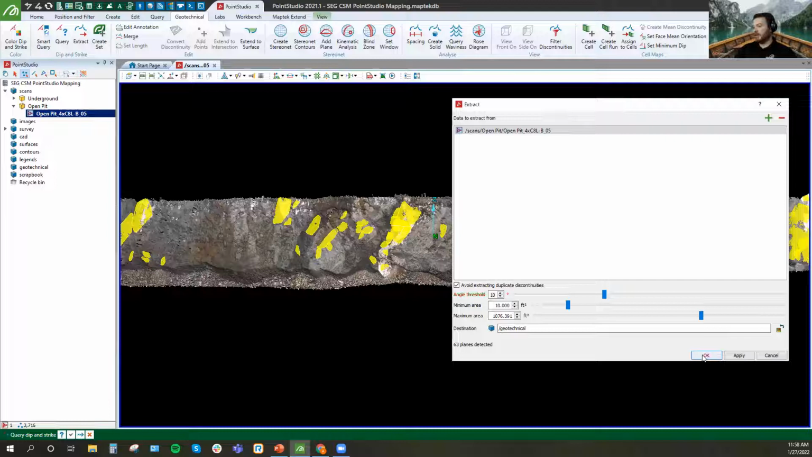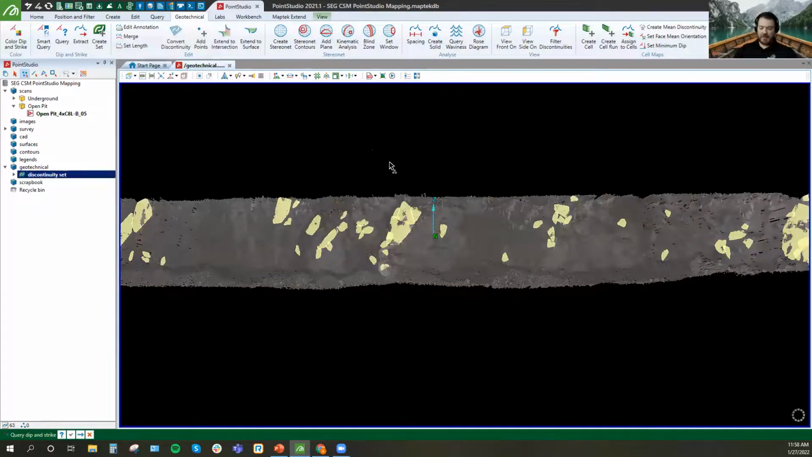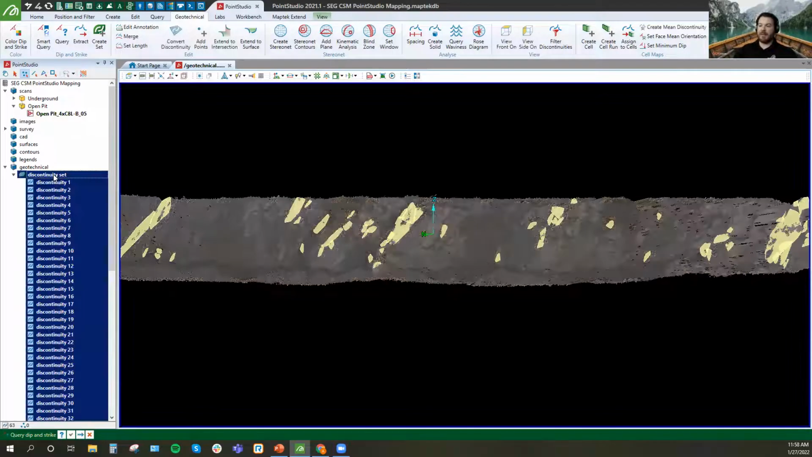So, for this simple example, I'm just going to hit OK, and it's going to go ahead and generate a discontinuity set for us. And you can rename these, right? It's just "discontinuity set," but we could rename this joint set 1, and you can set attributes to these as well. They're all exportable outside of the Point Studio software.